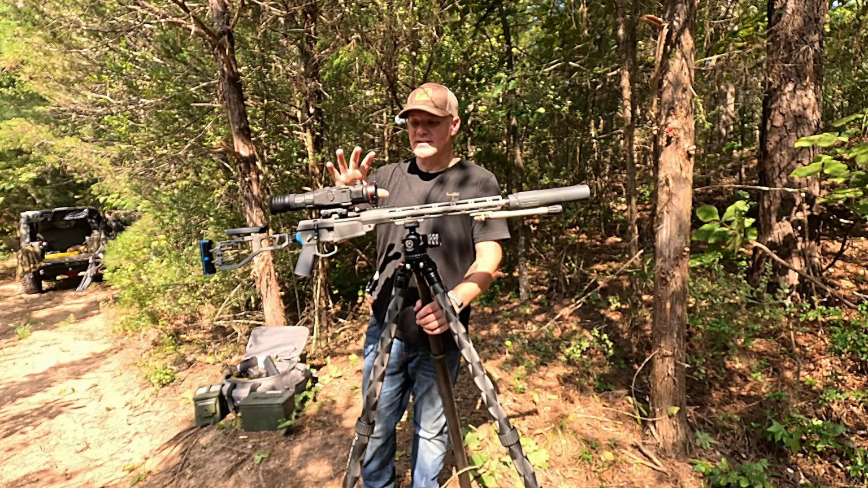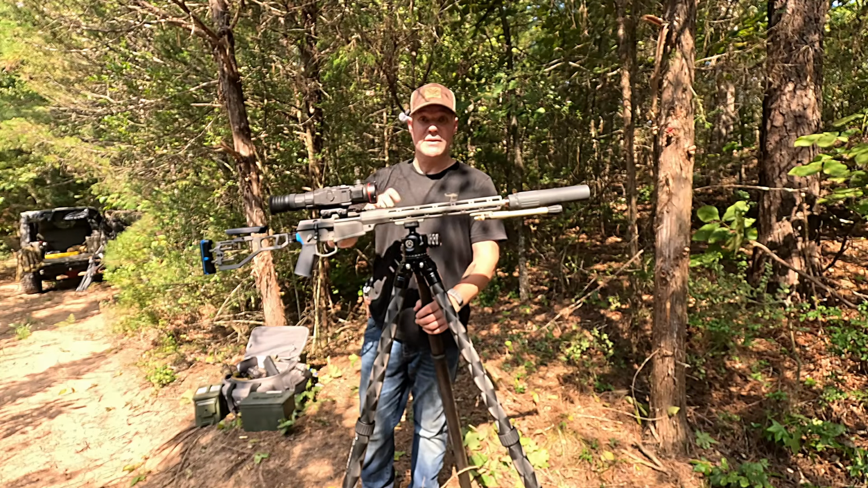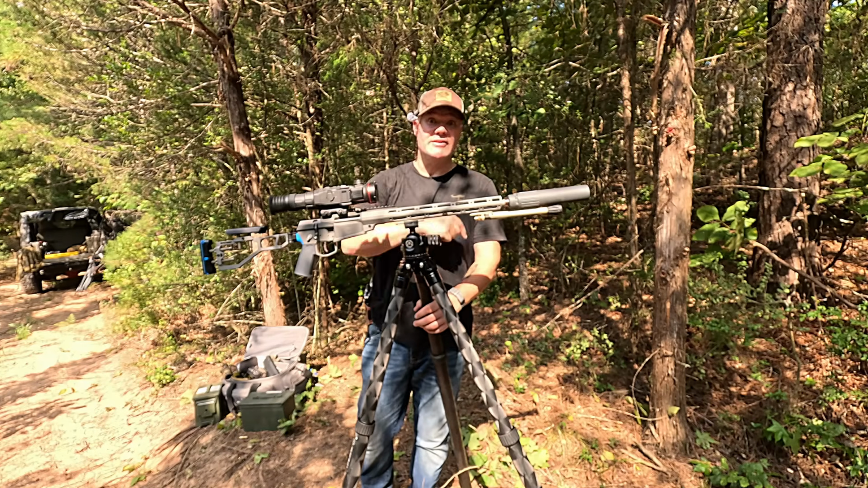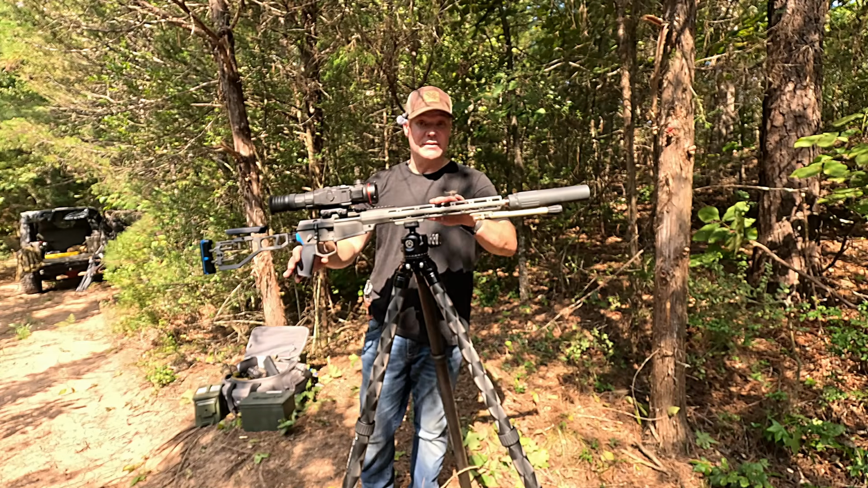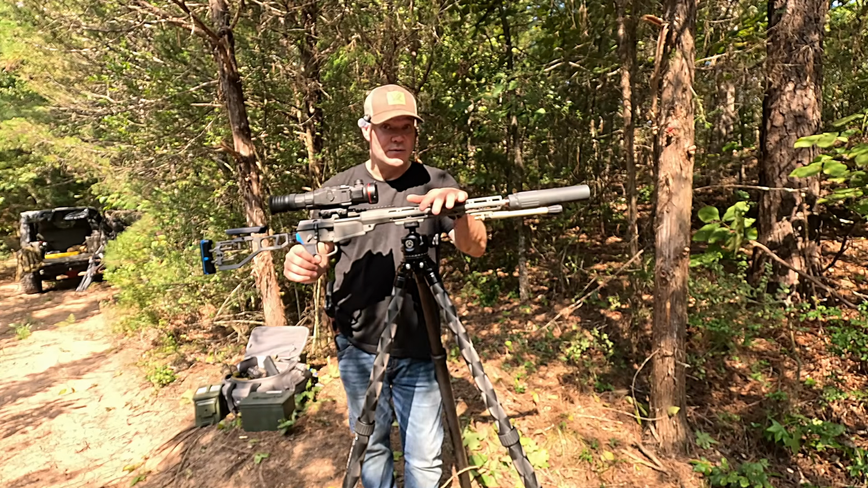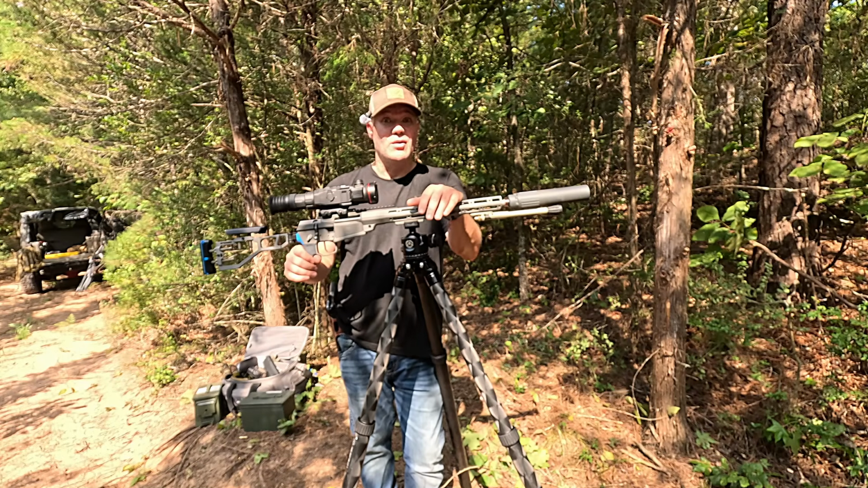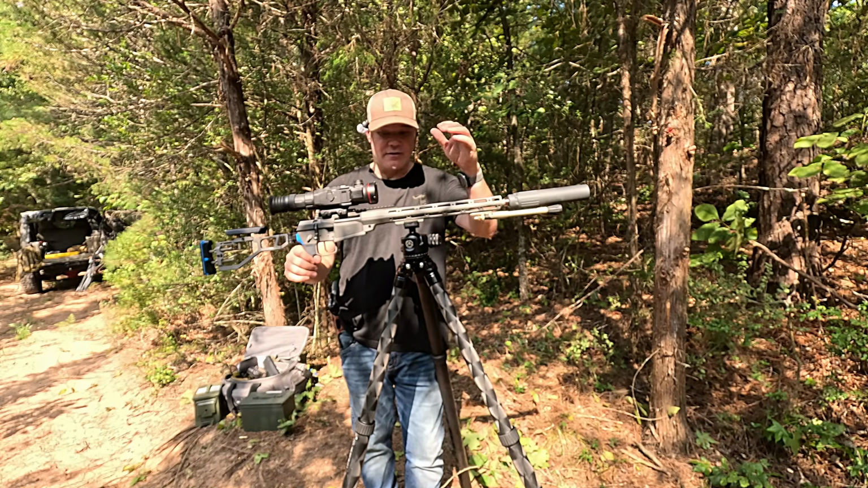So I love that this thing does all of that in one package, and it's in a pretty beefy casing. I've beat this thing around too. Had it in the back of the side-by-side, running down to chase pigs down, and you name it, man. And this thing has taken it. Same thing with this gun. I mean, this gun's been in the back as well. Same thing with the Radiant Weapons Model 1. I've had that thing and beat it up, and it still is shooting sub-MOA. That is incredible. Now, it's off the tripod, of course. So, just an incredible gun.